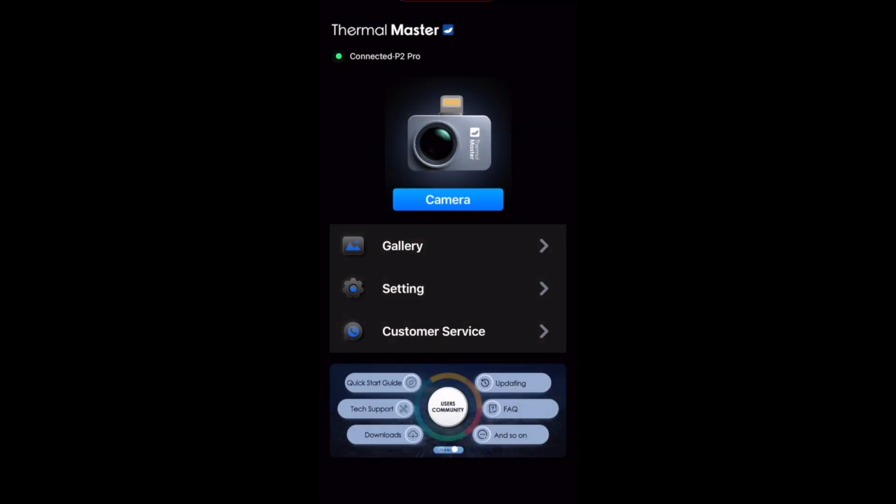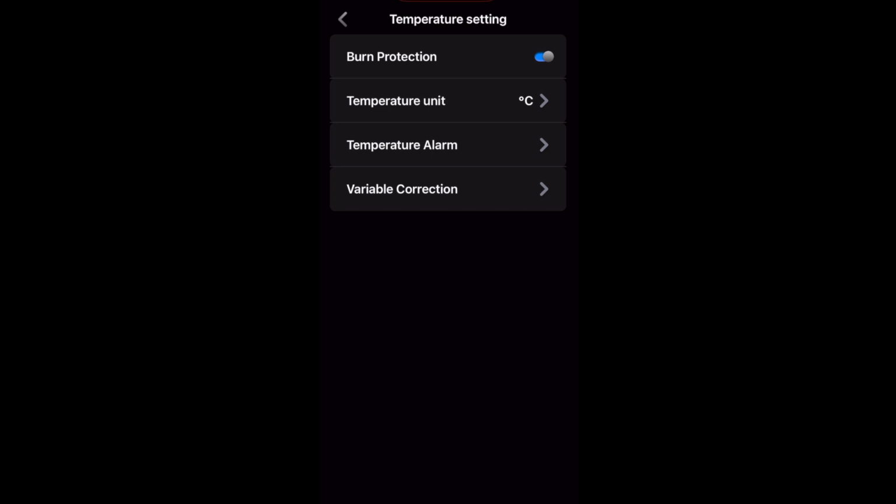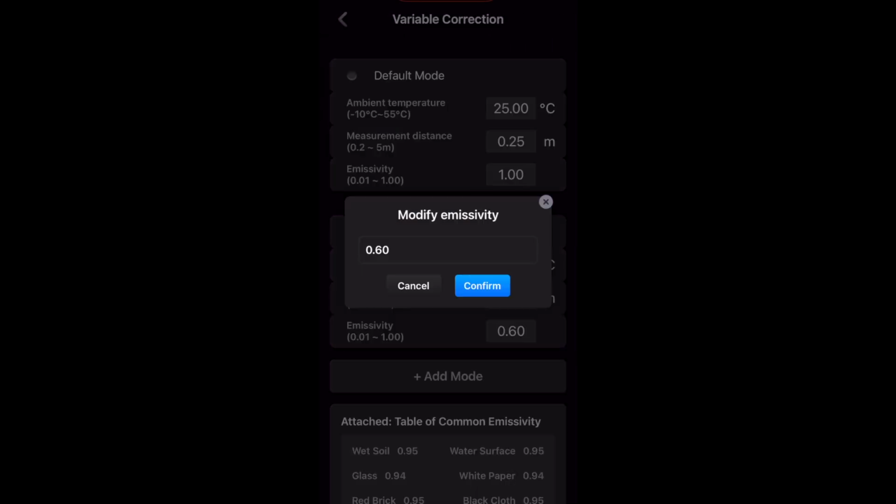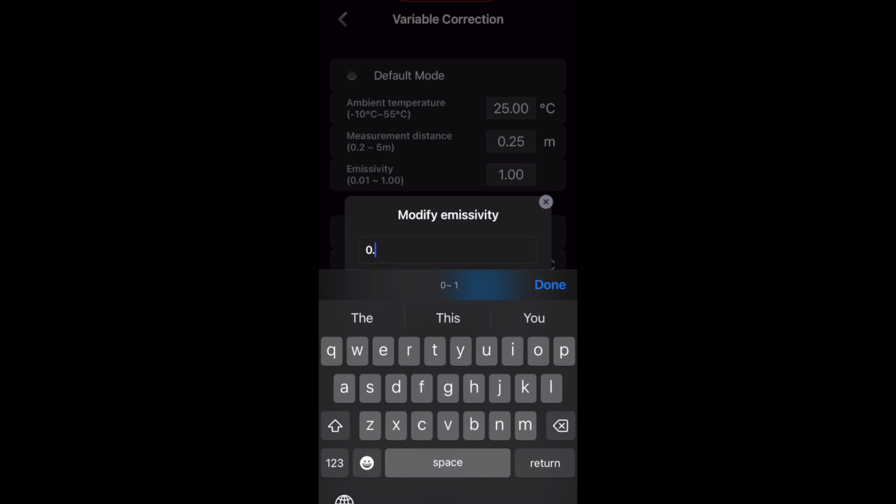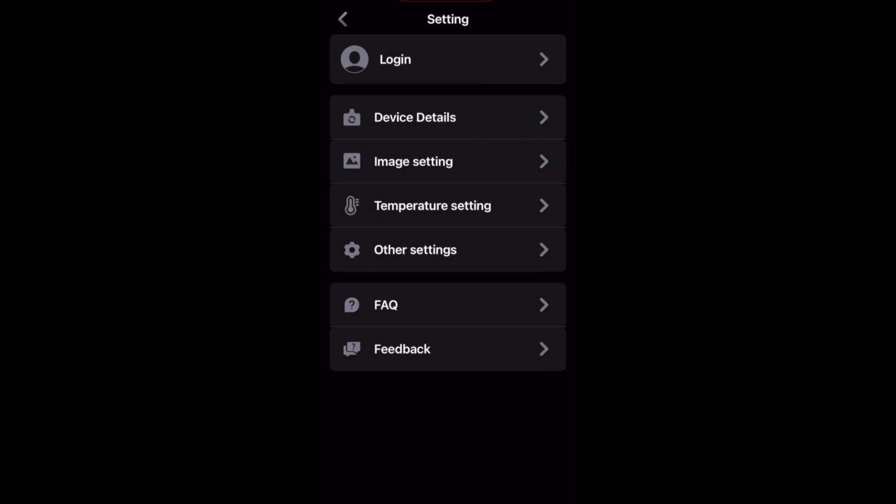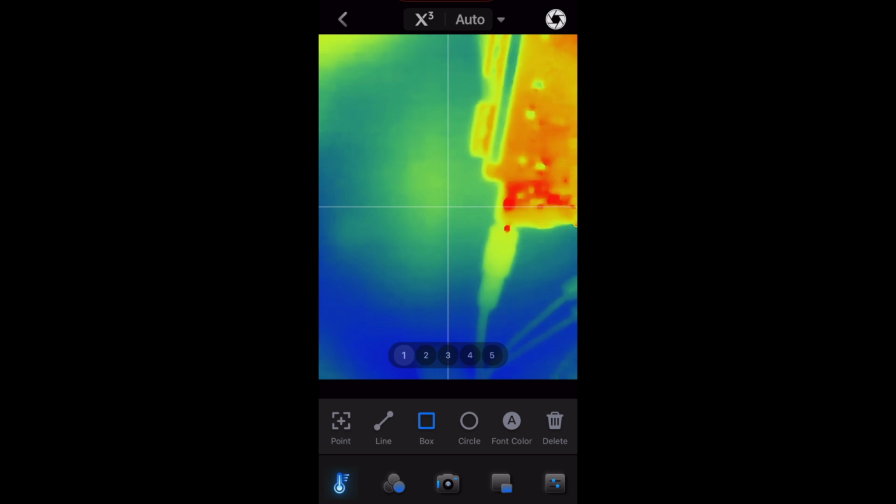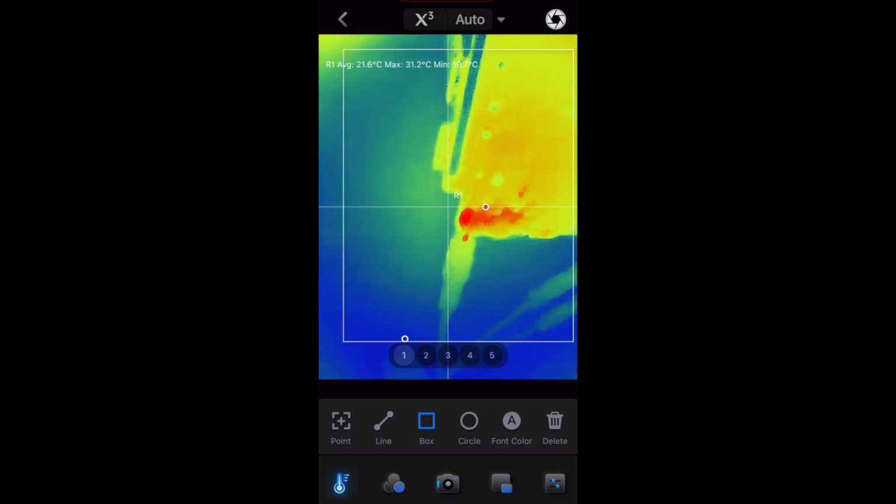Let's switch gears for a minute and compare the app functionality. If you want any hope of getting within a ballpark of the correct temperature, eventually you'll need to adjust emissivity when measuring different materials. To do this in Thermal Master, you have to go to Home Screen, Setting, Temperature Setting, Variable Correction, Add Custom Mode, and manually type in the correct emissivity. Then hit Confirm. Then go back through the menus to the home screen, select Camera. If you had any points or regions created, you now have to recreate them again.